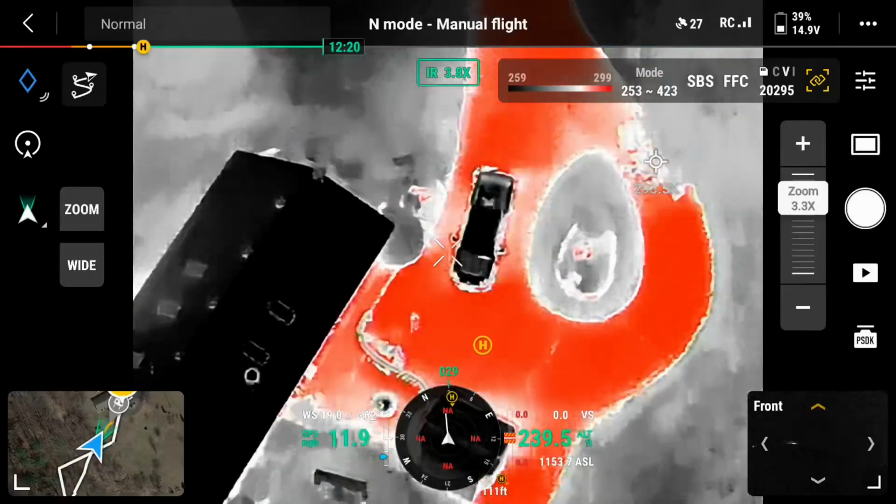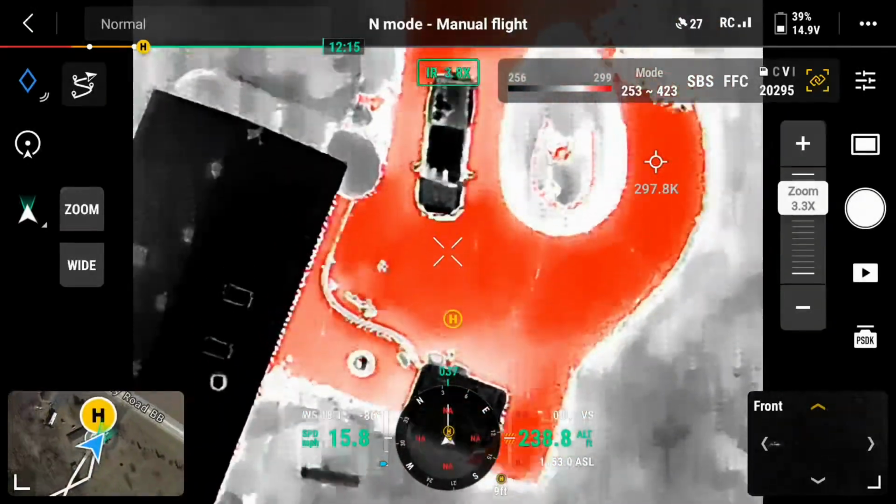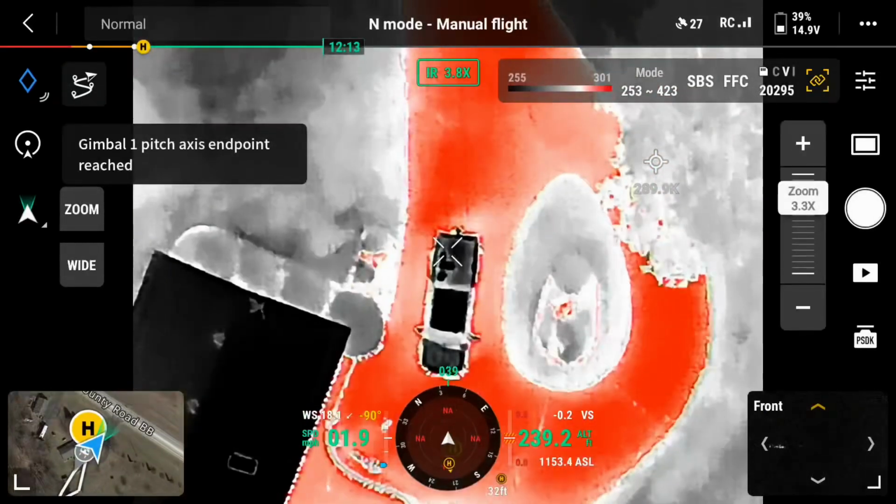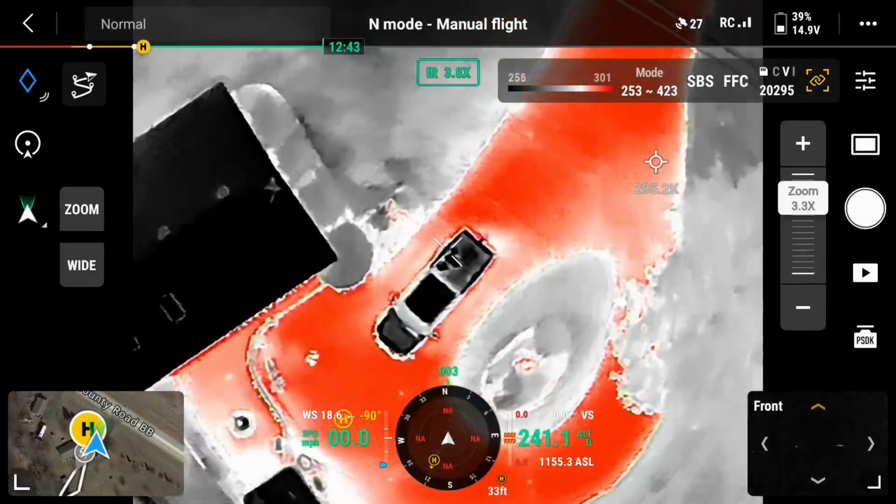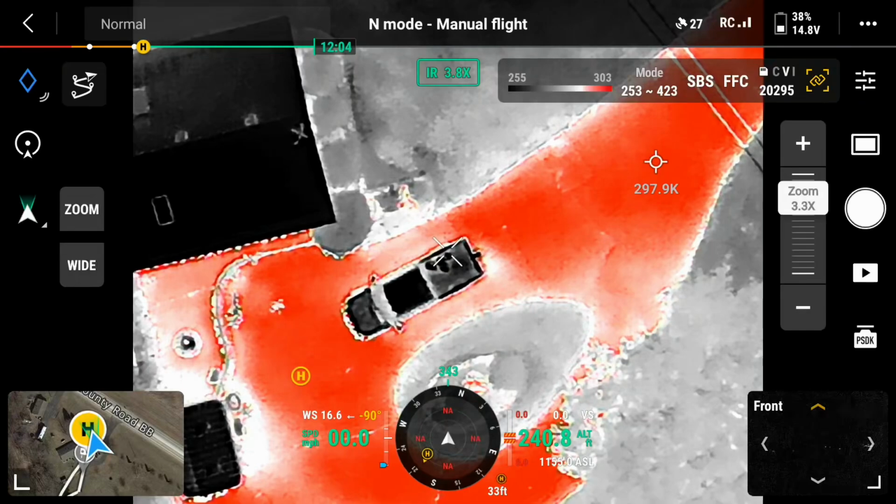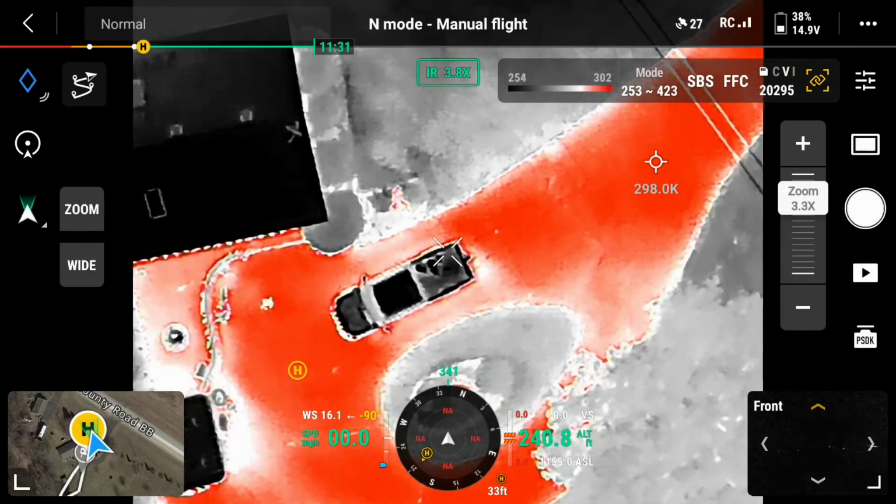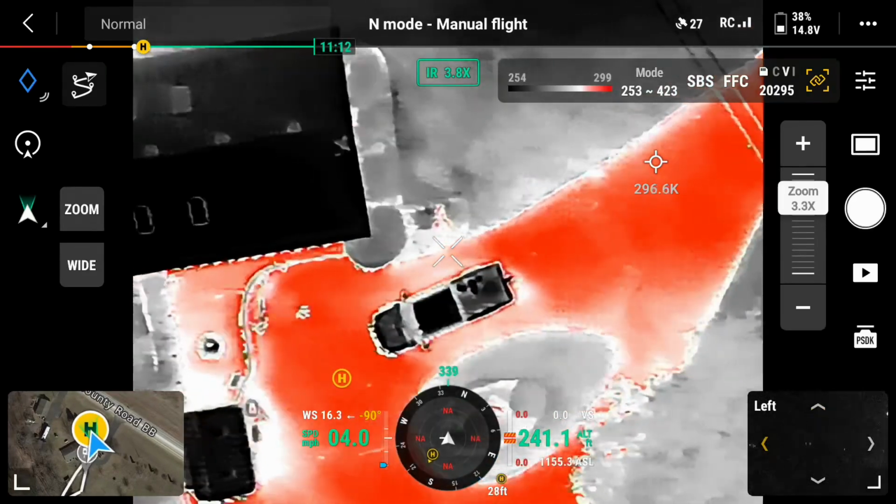So you need to be outside of your vehicle. Taking off and landing is going to be hard to get away with without someone seeing you or hearing you.